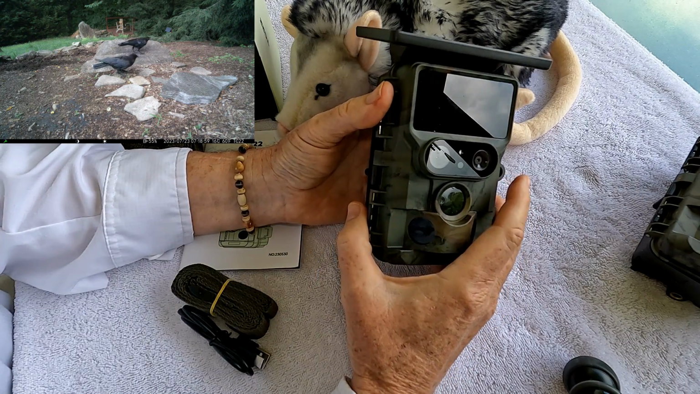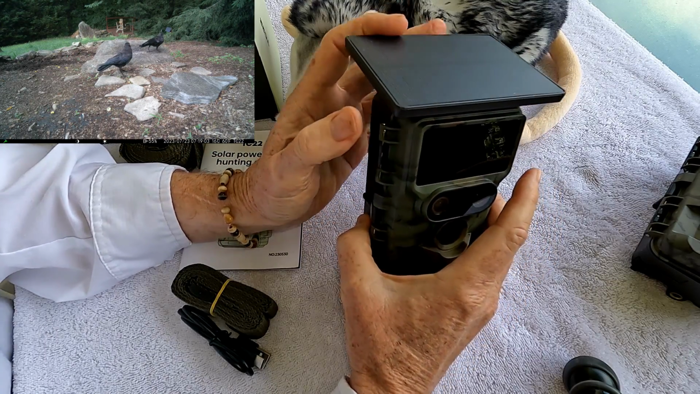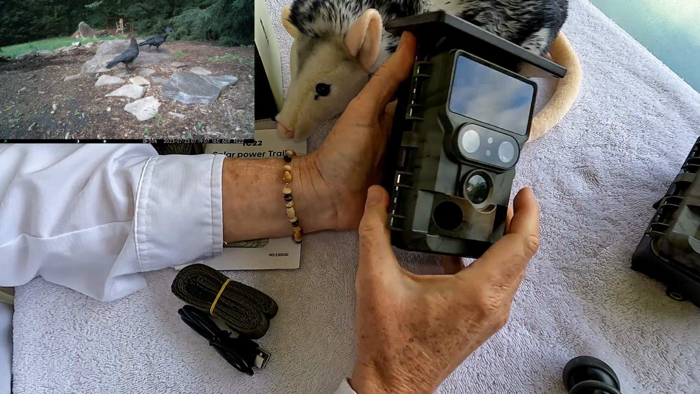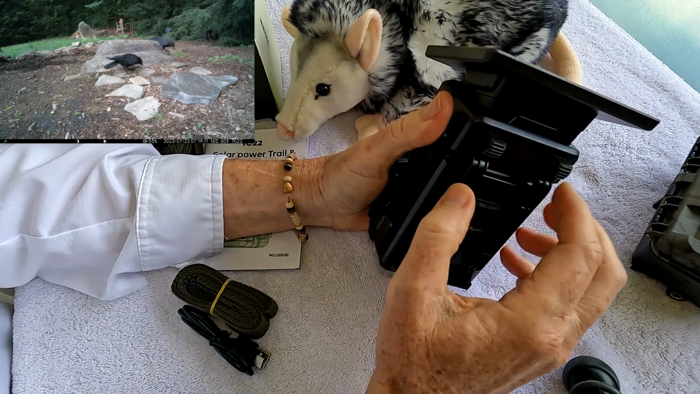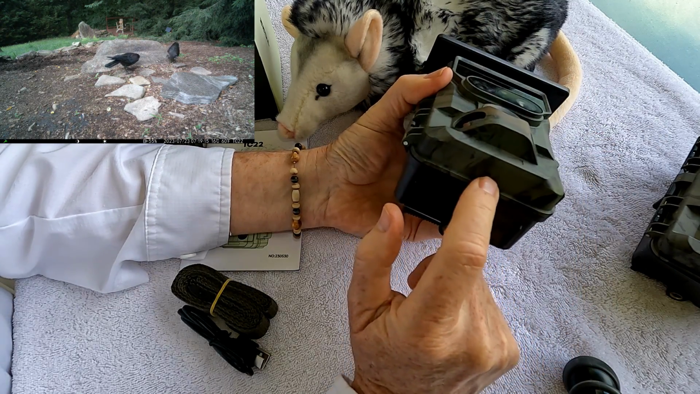Because the TC22 has an integrated lithium battery and an integrated solar panel, which is relatively small, it's a really light and compact camera. And of course, like all the cameras, it has a place for a strap mount, a cable lock, and a tripod mount. The other thing is, this is your microphone port here.